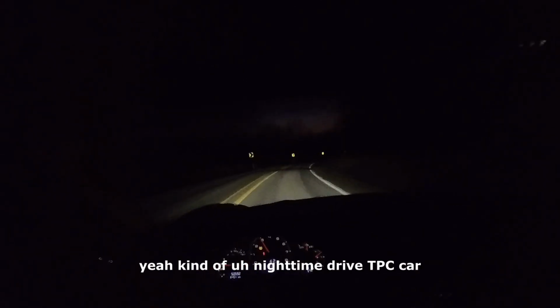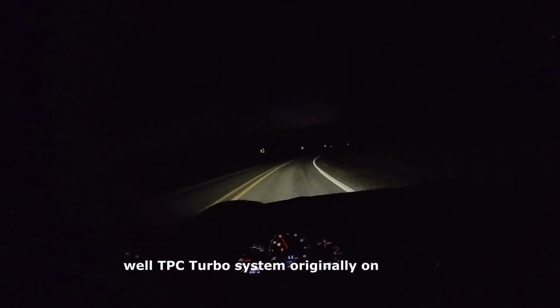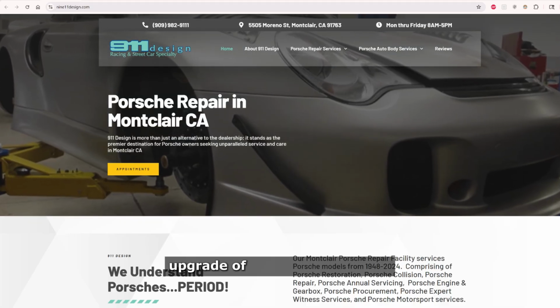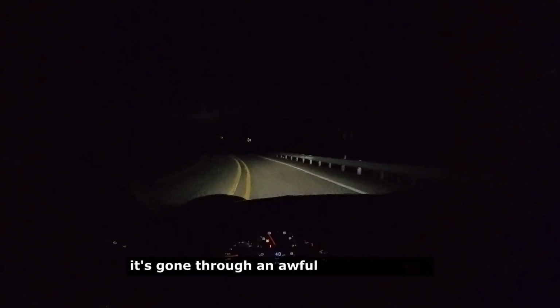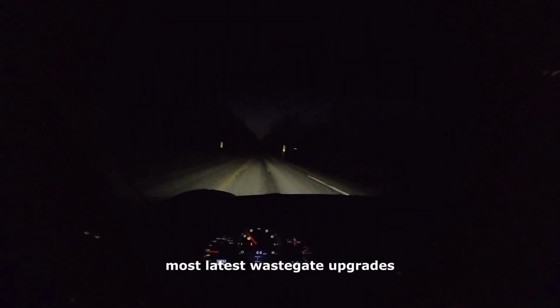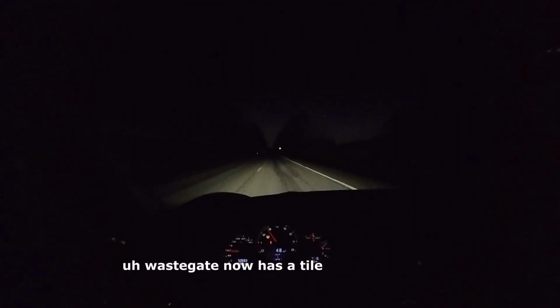Nighttime drive, TPC car. This thing's been at our shop, with the TPC Turbo system originally on this car. It's got a build by 911 Design, 3.8 liter upgrade, reinforced for turbo. It's gone through an awful lot of upgrades since it's been at the shop. It's been through 2 different turbo upgrades, miscellaneous wastegate upgrades. The exhaust has been modified, reinforced, replaced all the slip joints with V-band. Wastegate now has a Tial wastegate on it.